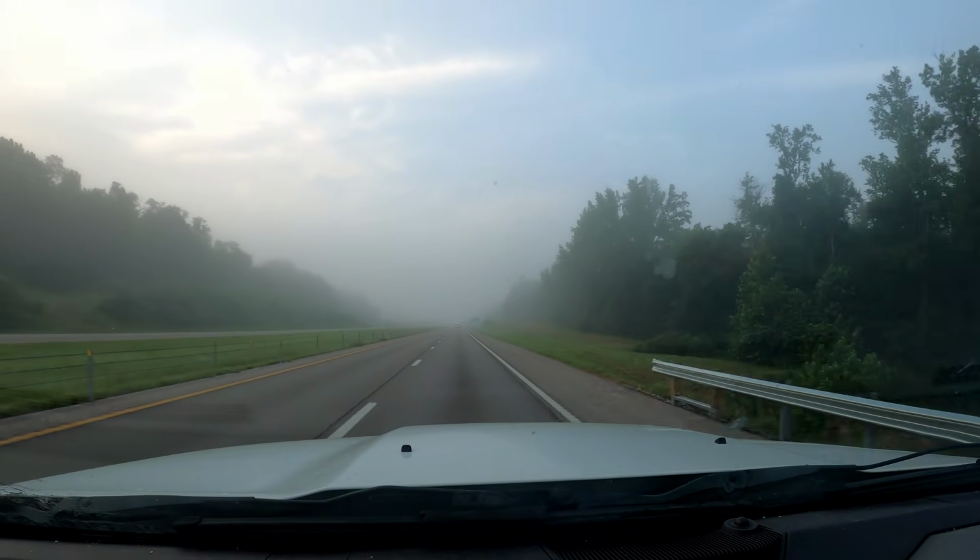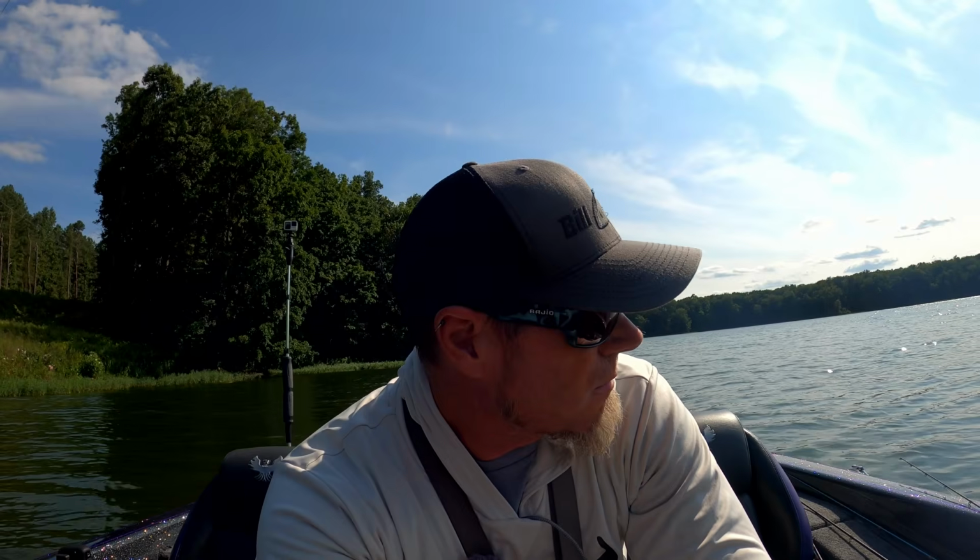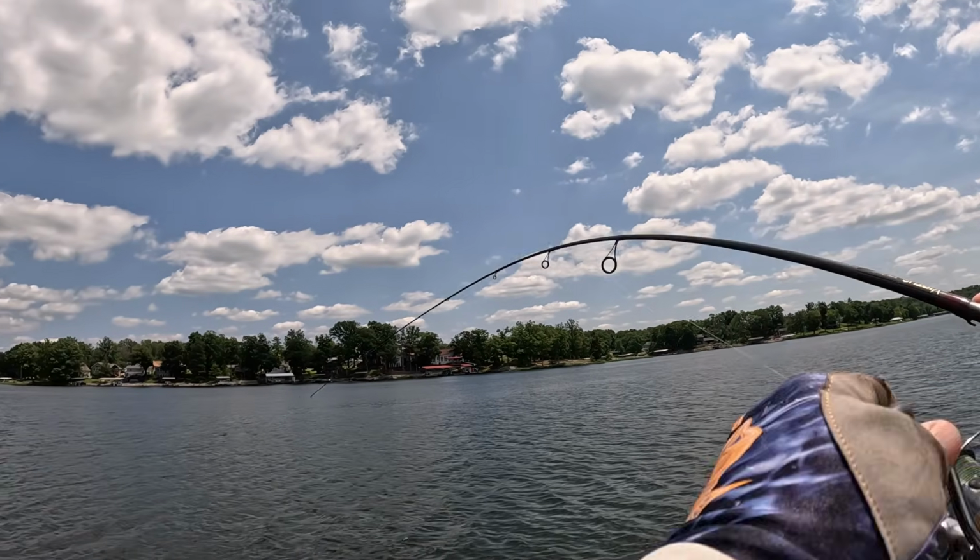We got a beautiful day, beautiful day. It's been stupid nasty hot for the last couple weeks, and a cold front pushed through. Right now it's in the low 70s. It feels phenomenal. Just good to be out here, moving a little bit slow, you know.